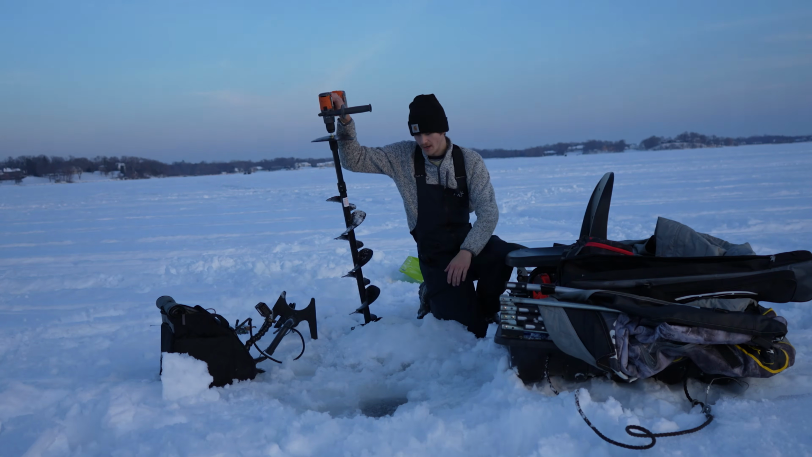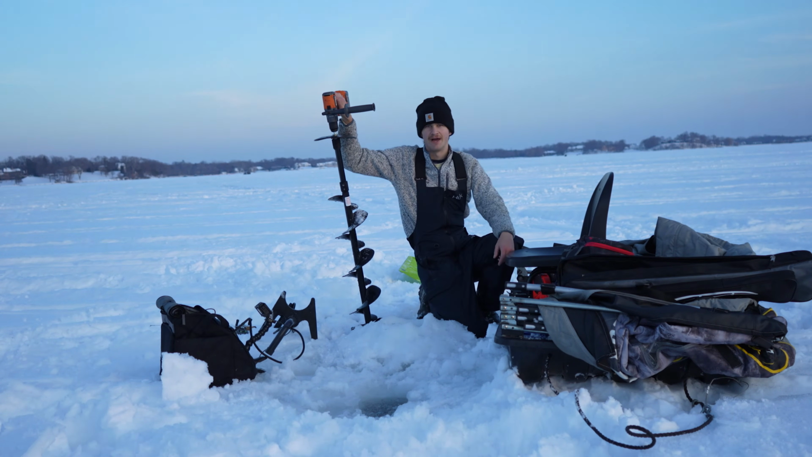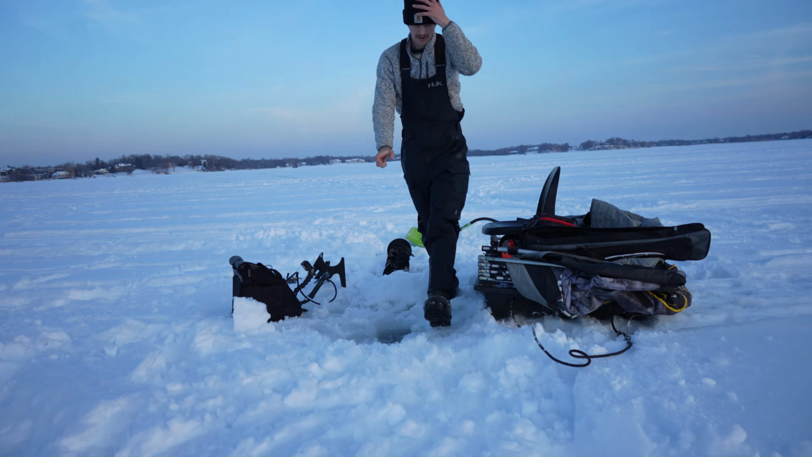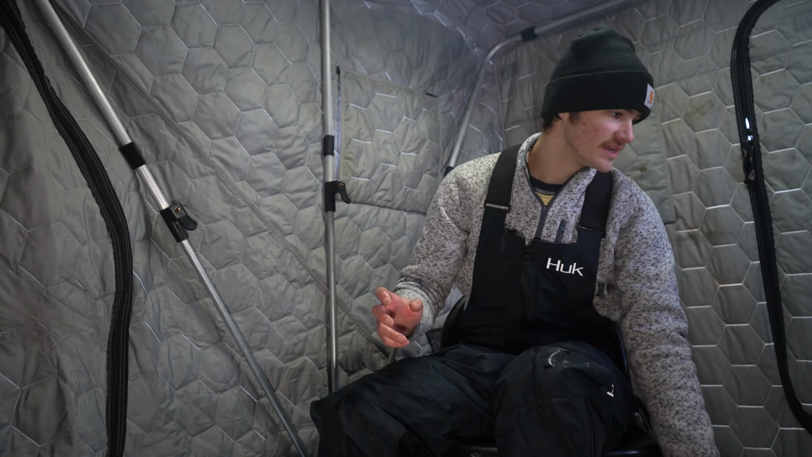All right, we're good to go. I got the holes drilled, everything's ready. The sun is going down. Let's drop down, guys, and let's catch some fish. Ooh. There's a hole there. Another hole. All right, we have got the tent up now, so we're gonna get set up.